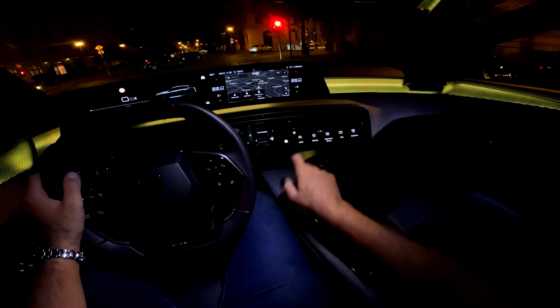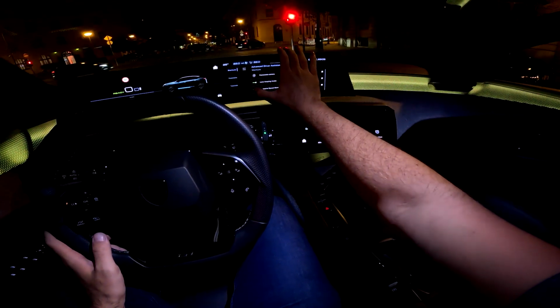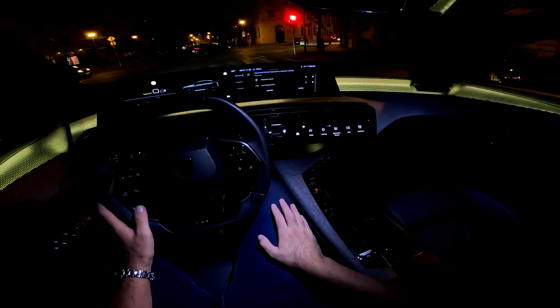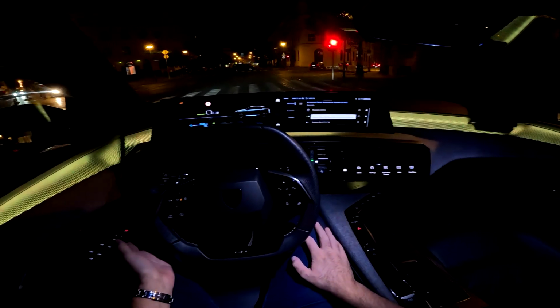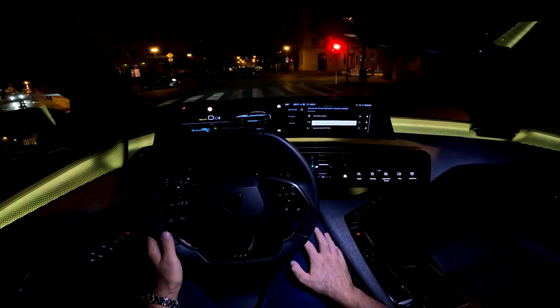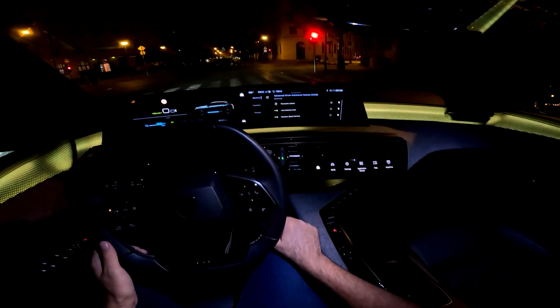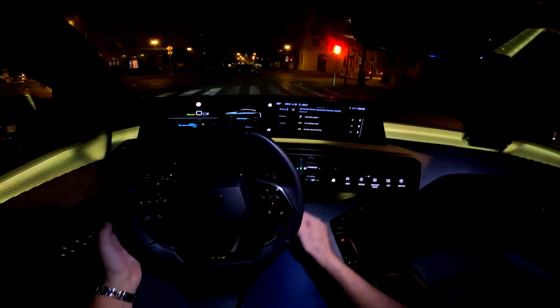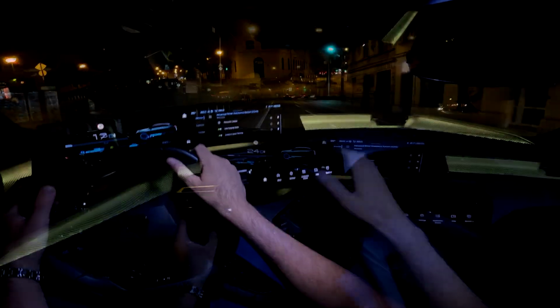So you would go here to the driver assist systems, and here you have the excessive speed warning. Confirm. There we go. So now we turned it off, but actually let me keep it on so that you can see and hear how that sounds.